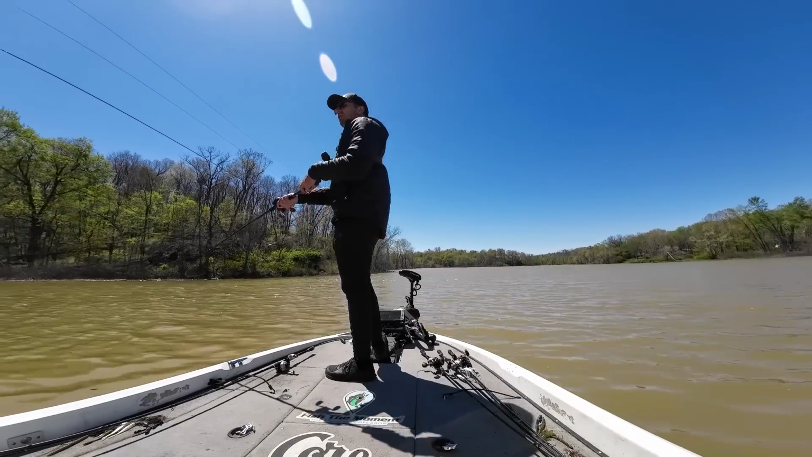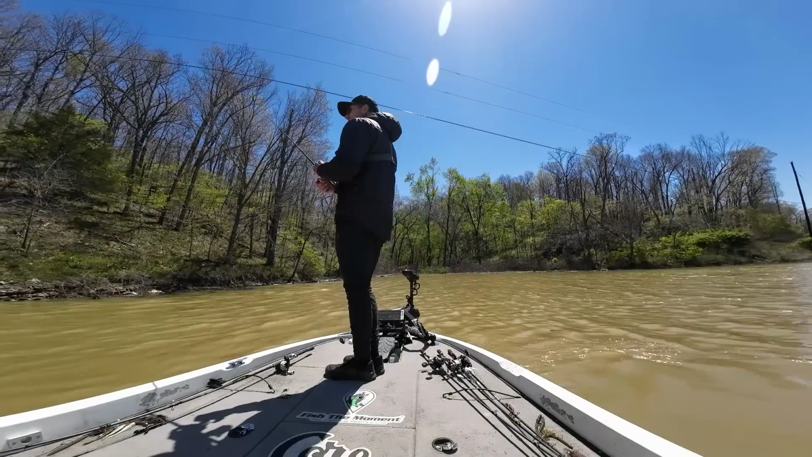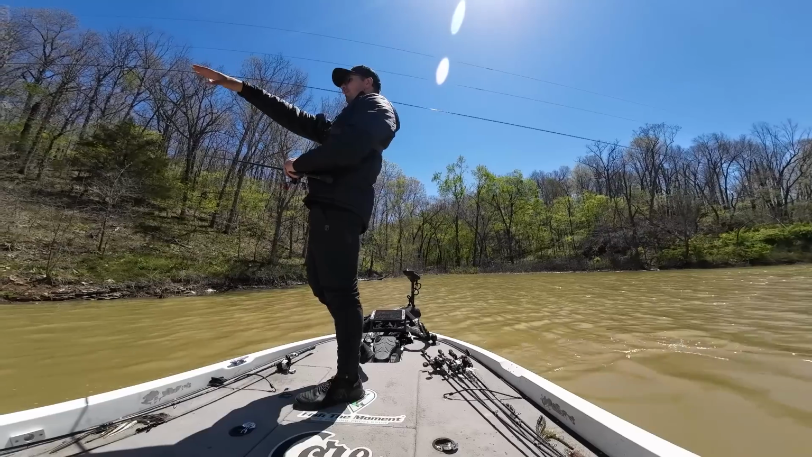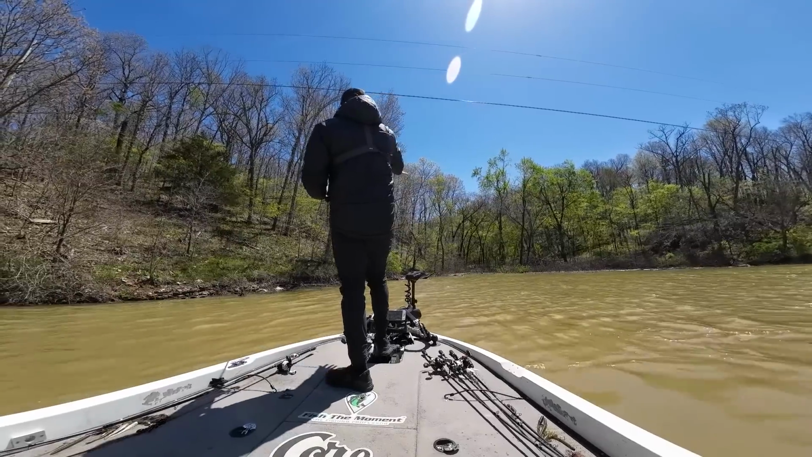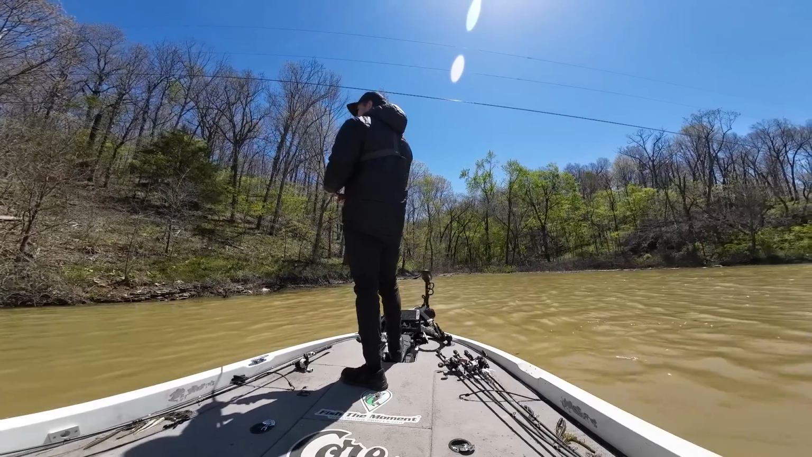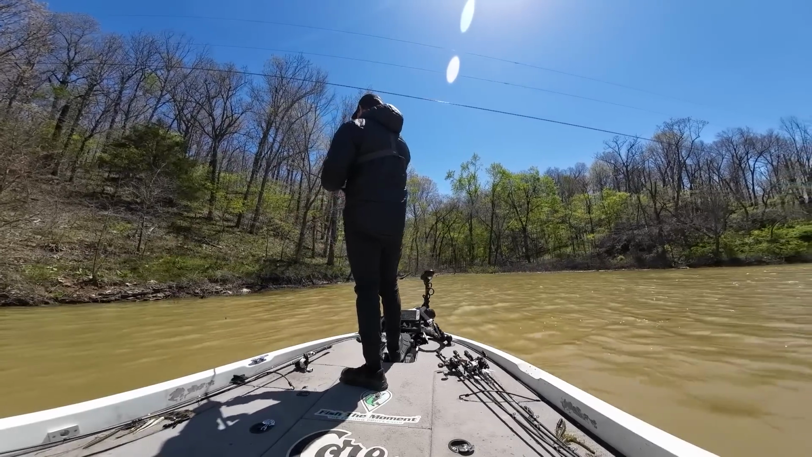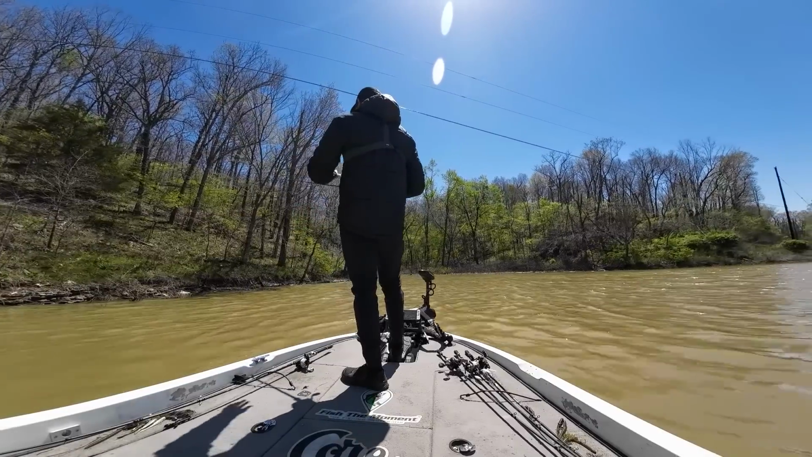This rock transition actually is normally not as good when the lake is lower, but with the lake up, it is at the perfect depth for these fish to be setting up on. The reason I wanted to fish this transition is because it gives me a chance to fish a little bit deeper where we have some sharper slopes, steeper banks, and then fish into a flatter section. And that fish was right on that transition between the steep section and the flat section. Exactly where he should be, especially on this little bit colder day.